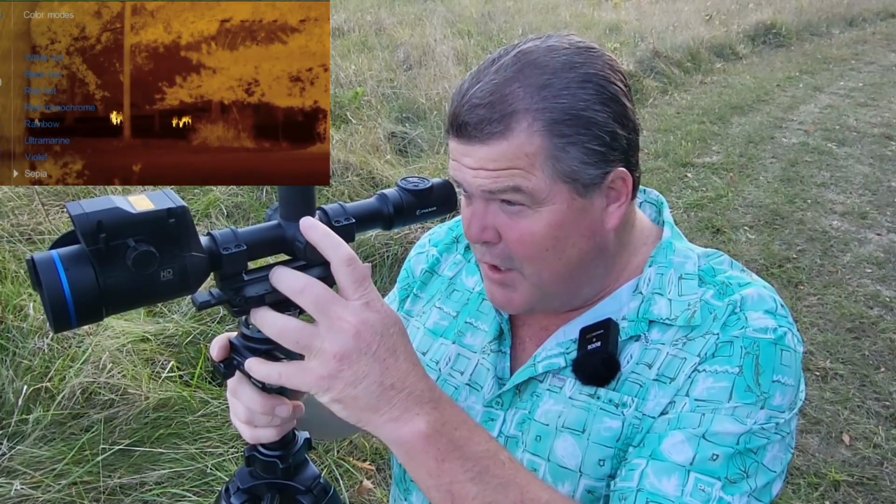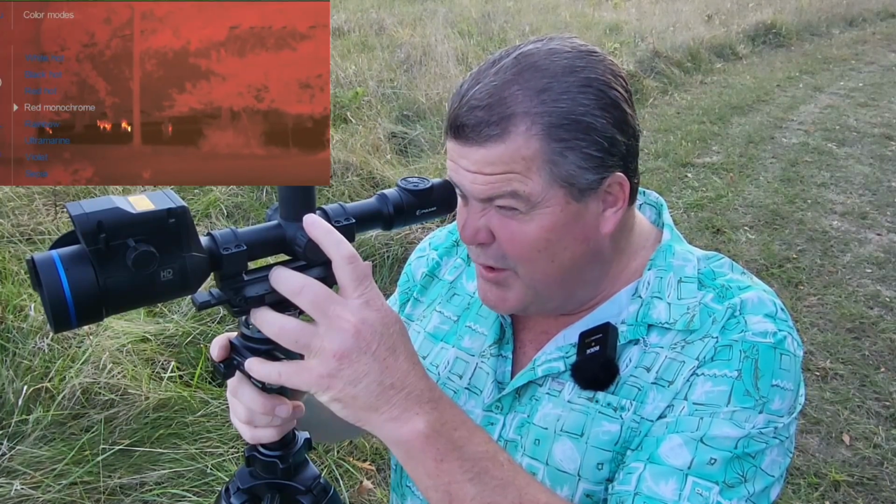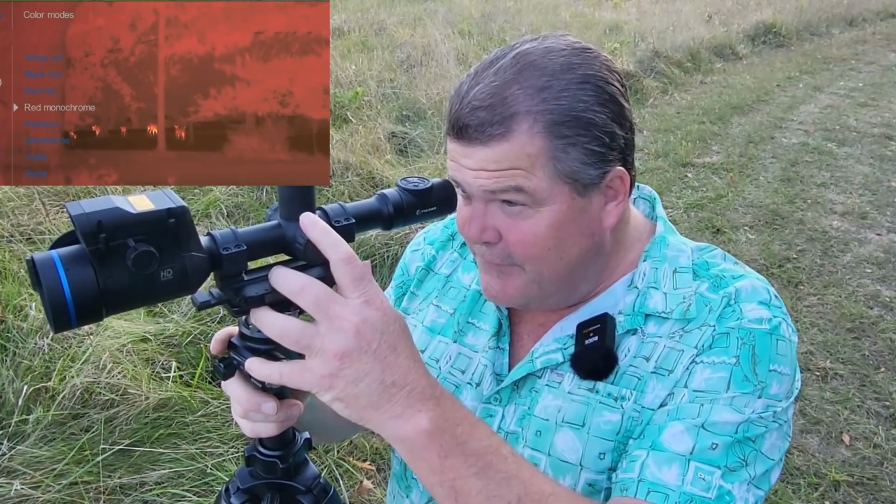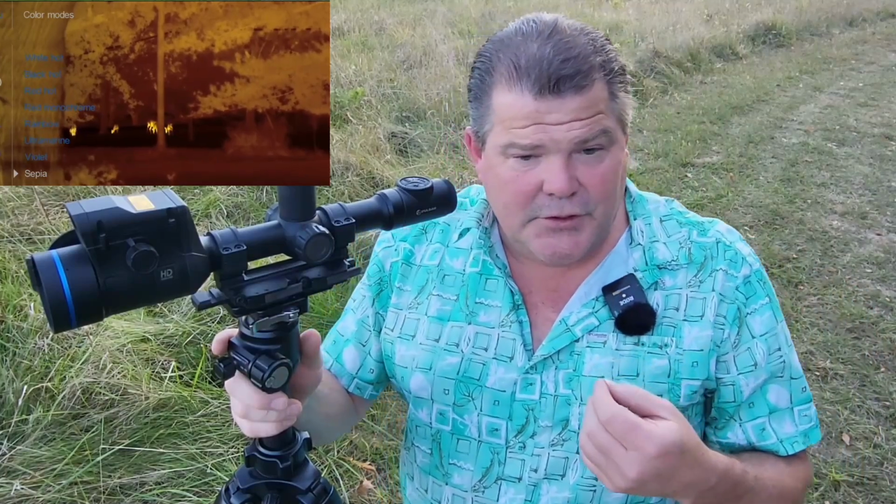We have red monochrome, and then red monochrome and sepia in particular, those are pretty good low eye fatigue palettes. If you find yourself using your thermal and really having a lot of eye fatigue issues, in other words, if you find the screen to be too bright, which is something we're going to go over here in a minute, where there's a new display dimming function that I think will solve that for most people anyway.